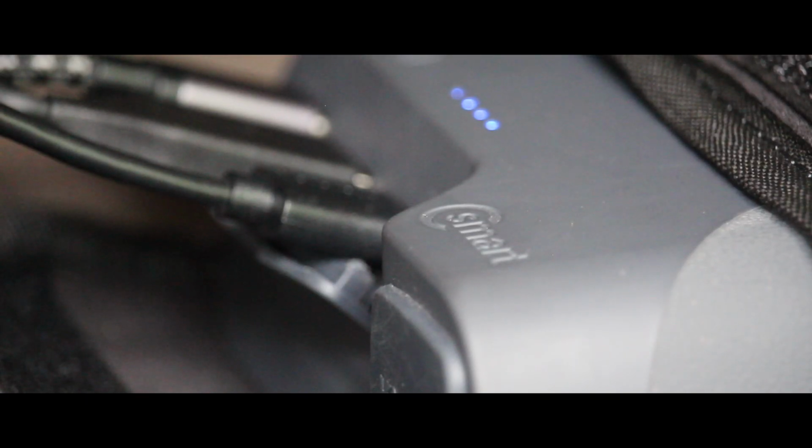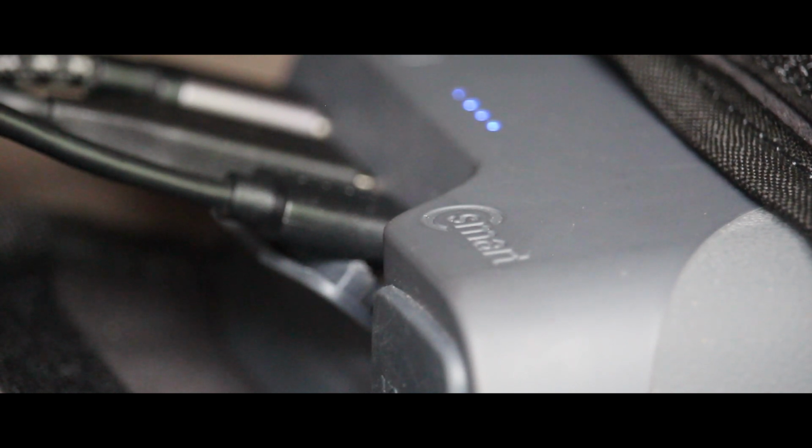Now, the original one that I had, the Deeper Pro Plus, I had a few issues with that. I found it didn't retain the charge for very long, so a lot of the times when I was going to use it, it had lost all its charge. I then pretty much didn't use it because I didn't want to mess around waiting to charge it up. I just got the lead out and started leading around.